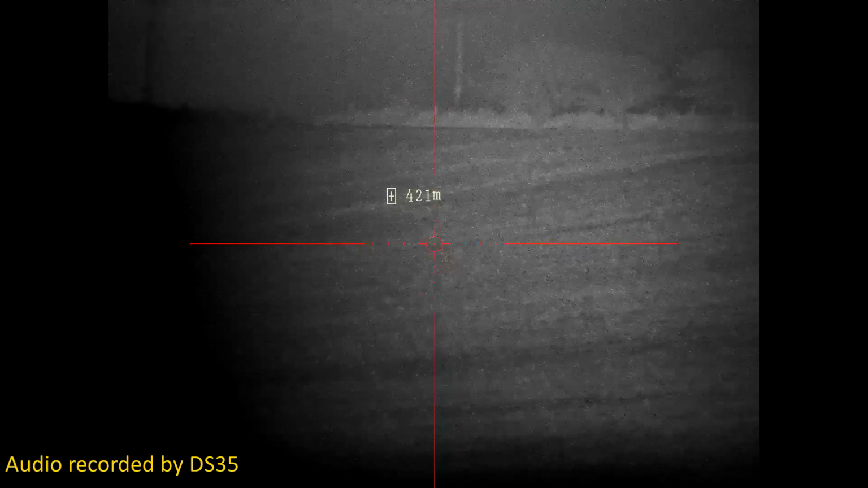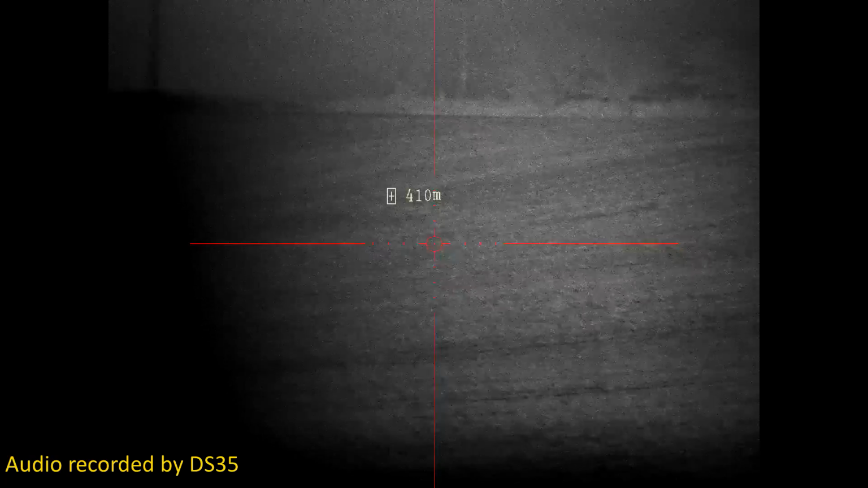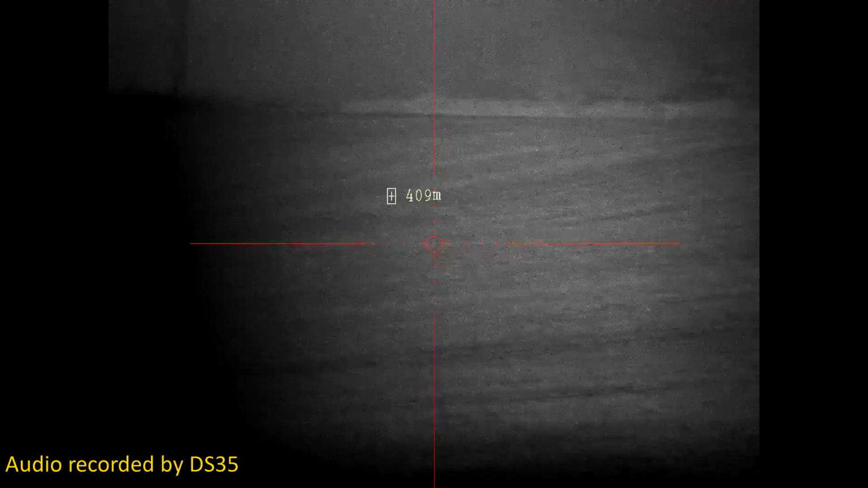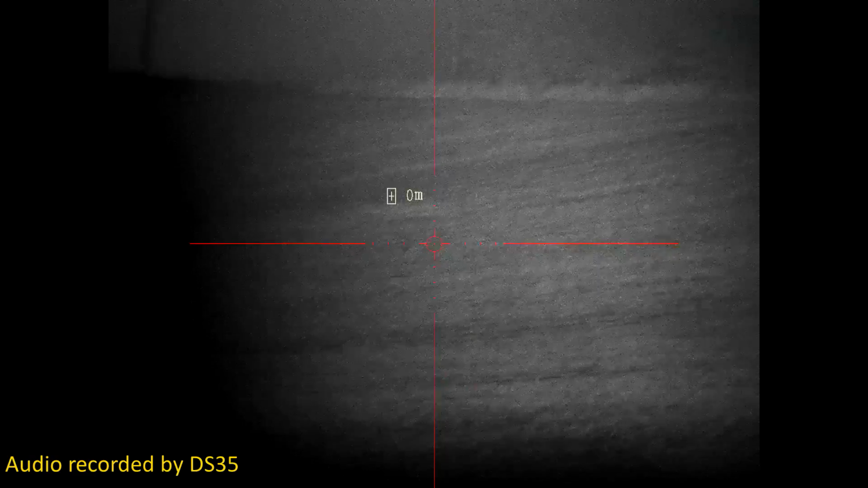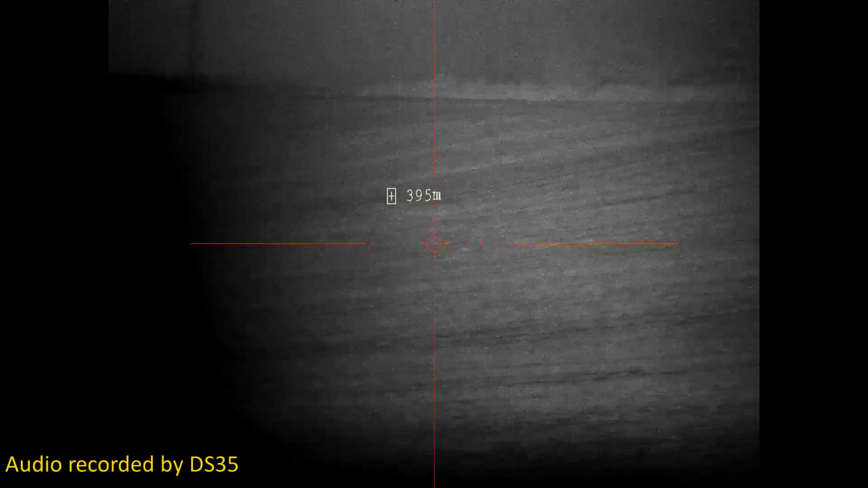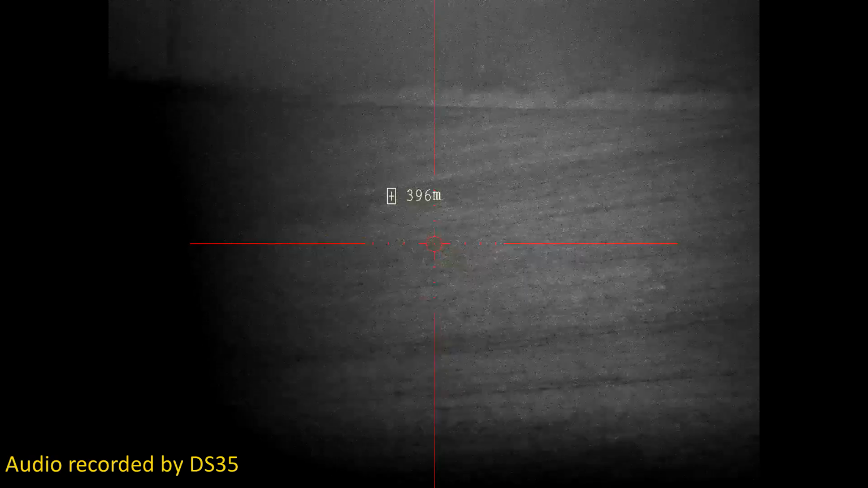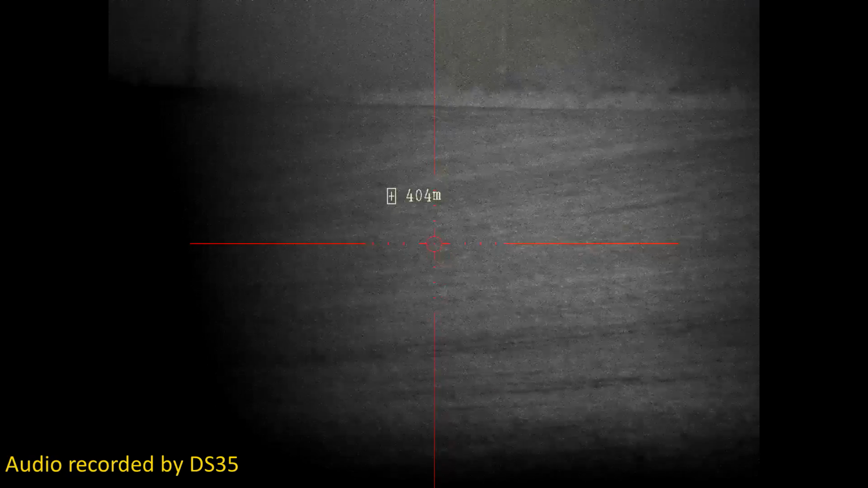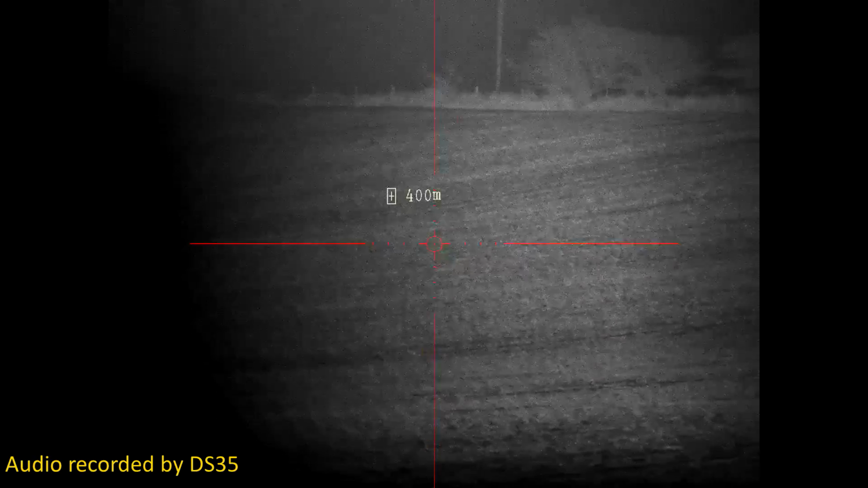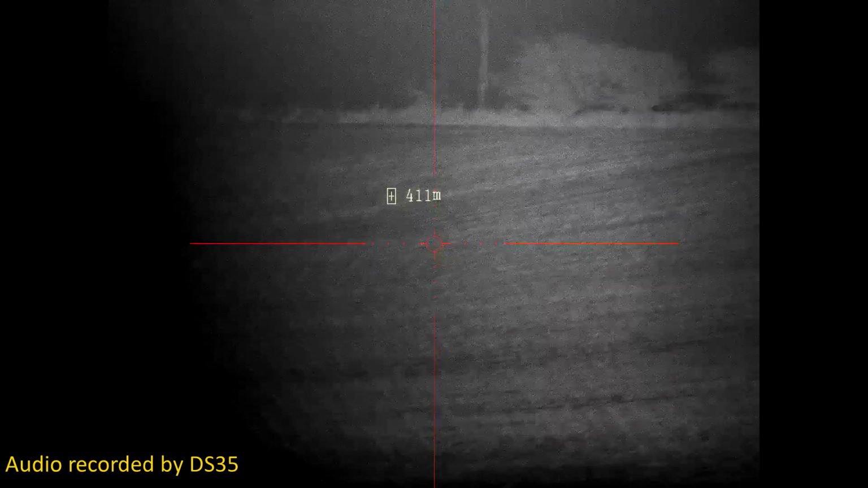I hope this answers your questions, guys, for the prospective purchases of the Pard DS35. This is the 70mm focal length LRF version, and that's the Pard's onboard VCSEL IR level 1 out to 400 meters. Pop it up, brighter, slightly brighter still.